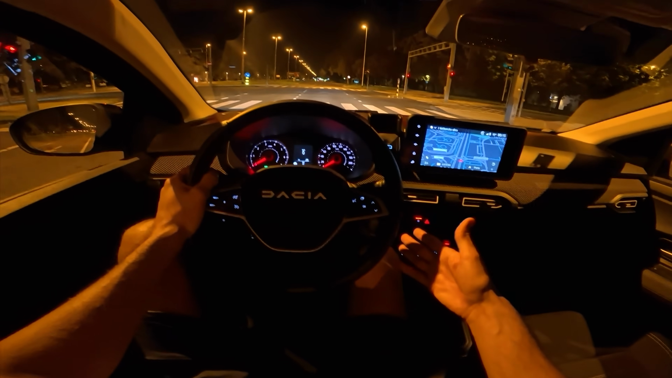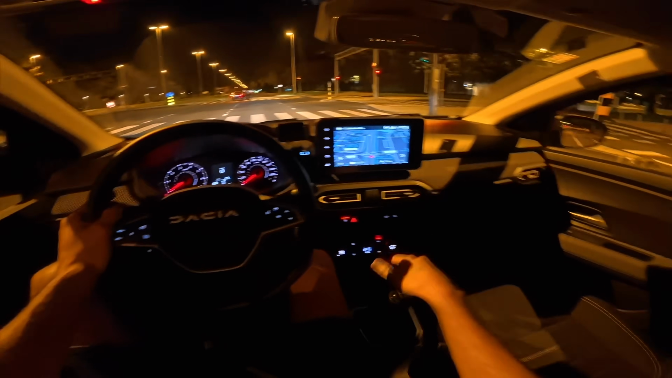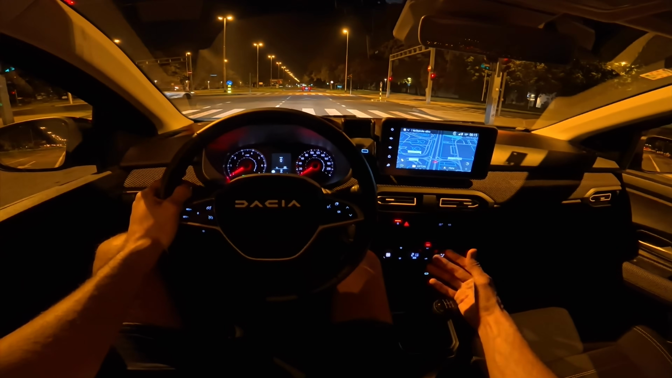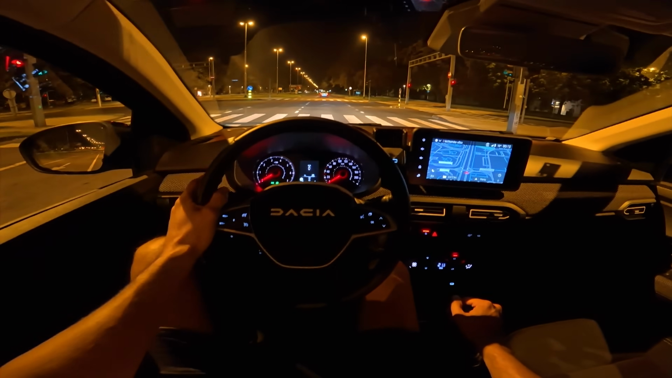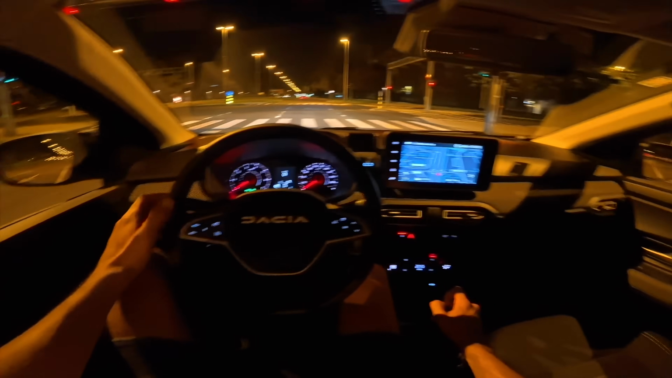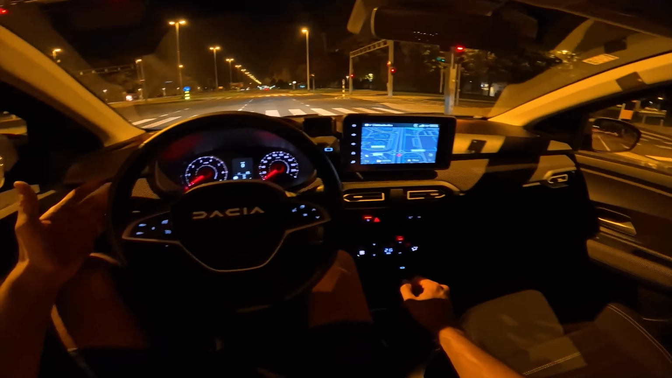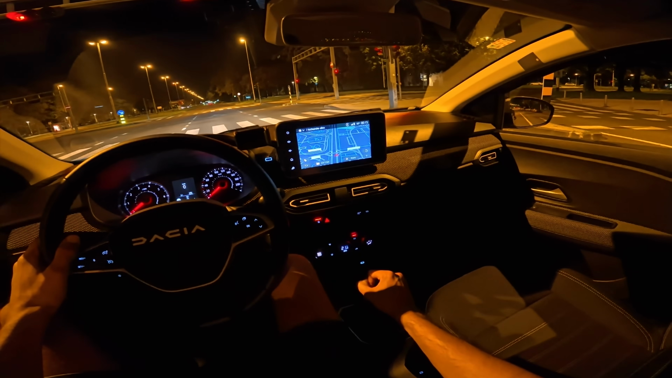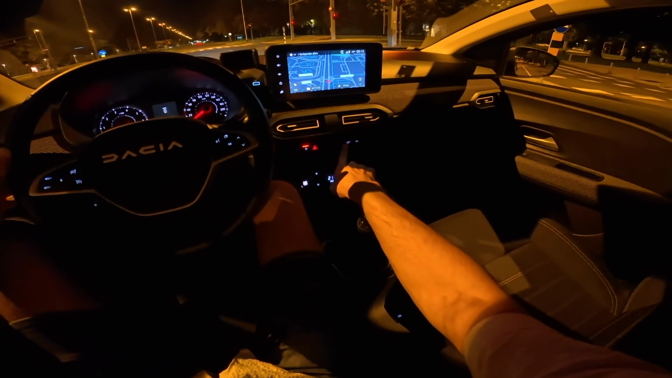Although this is a petrol, and you should kick it to 3,000 or 4,000 RPM, especially when you want to pull more power out of it. But then you will not get 4.5 or let's say 5 liters of fuel consumption on this one. You're probably going to get 6 or 7. So it really depends on the driver. There is an auto start stop off.